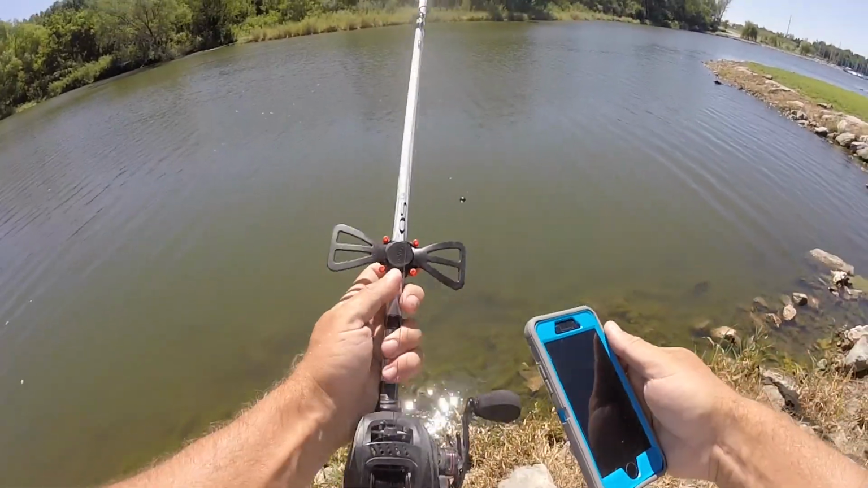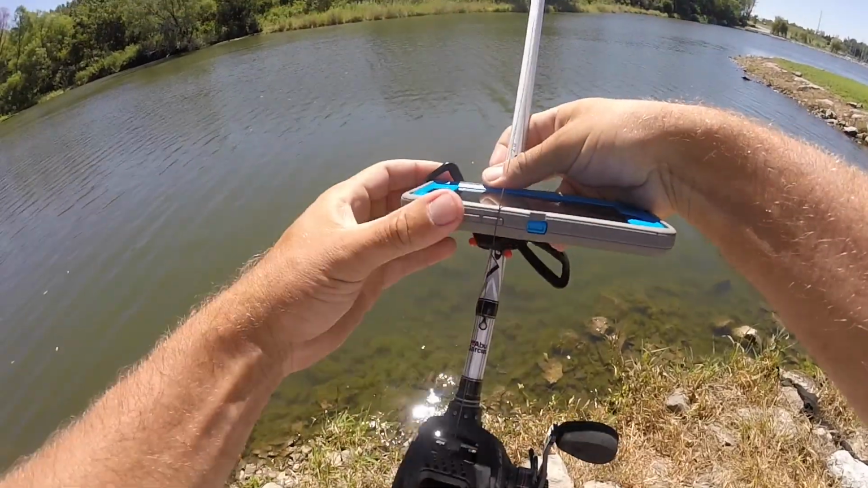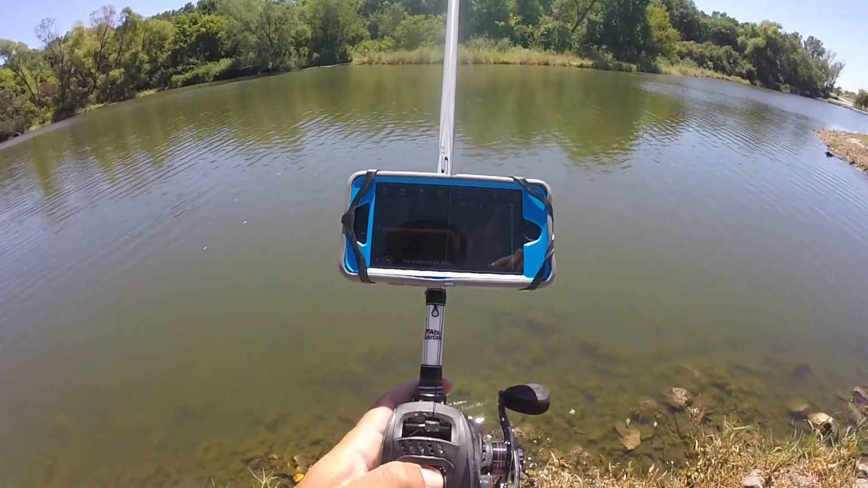I'm going to get this put on and then we'll get everything connected and get rolling with it. All right, so we got that mount put on there, really easy. I'm going to go ahead and get this dude put on. All right, so we got the Deeper connected. He's in the water now, all ready to go.